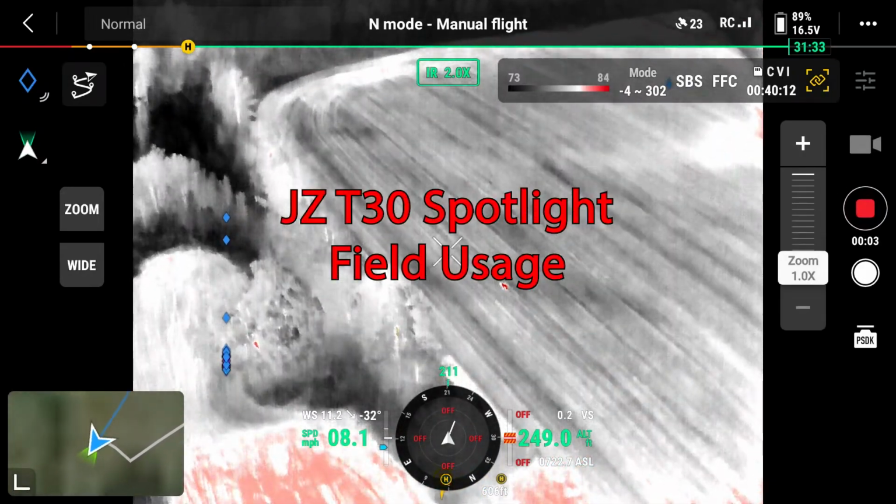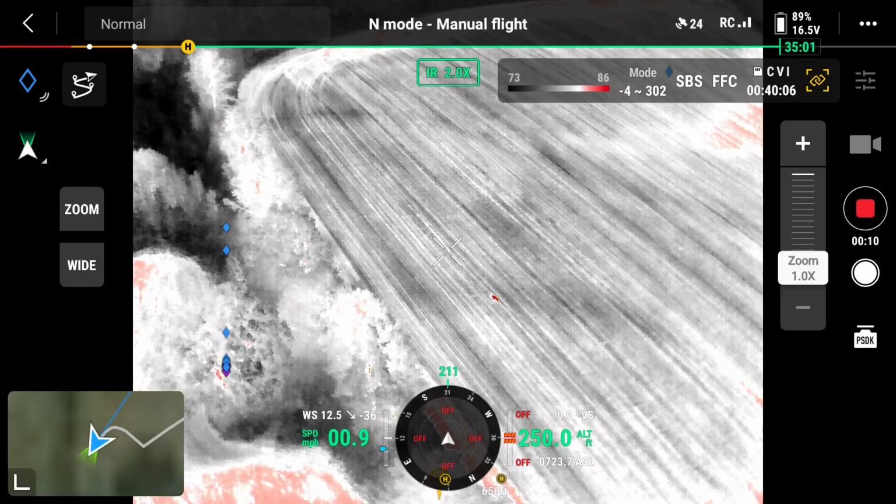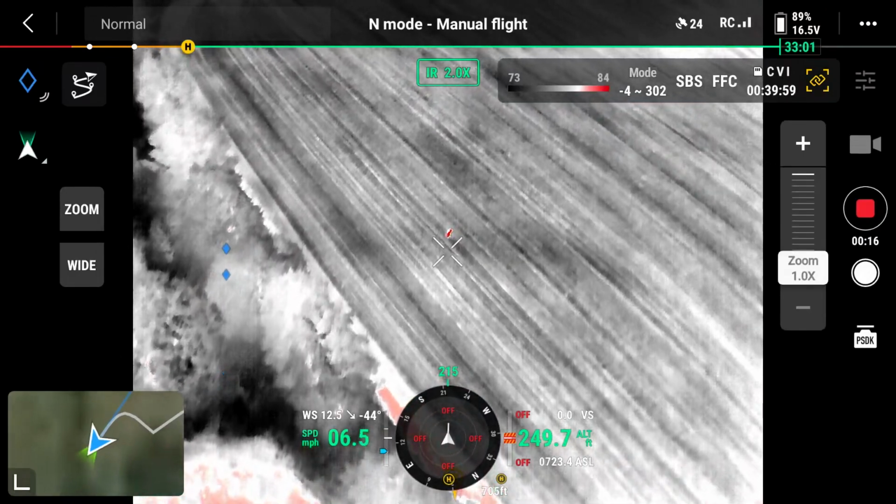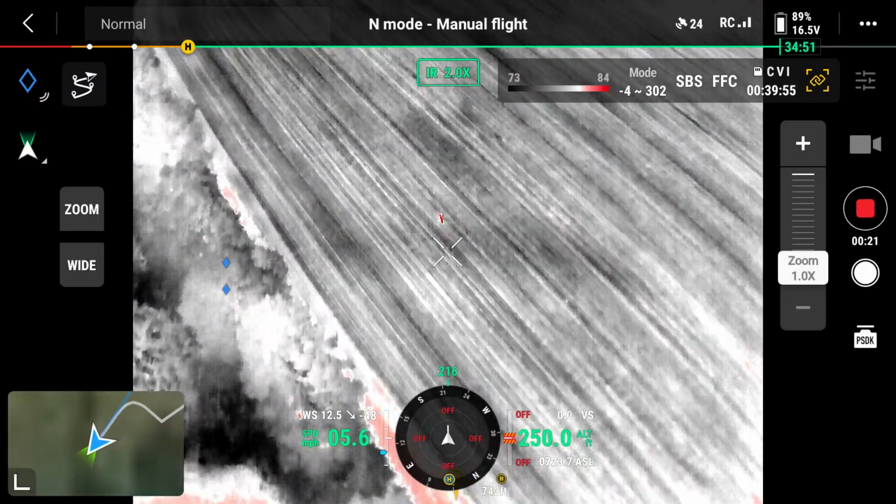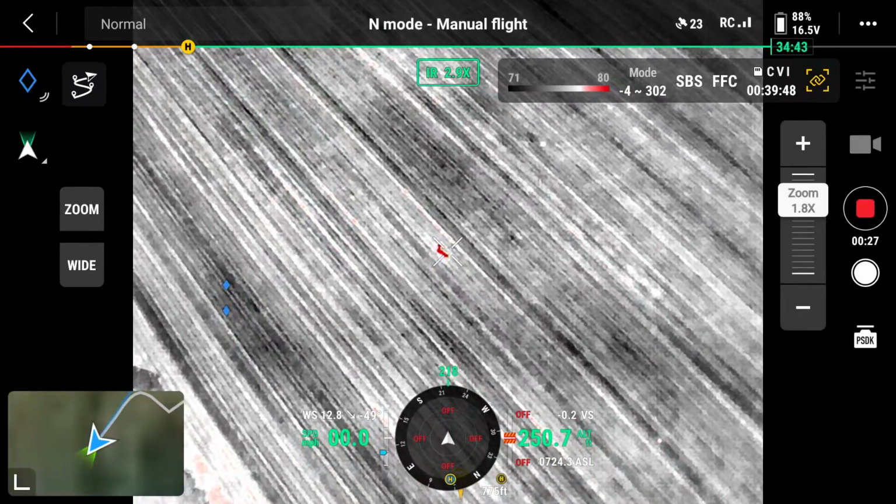Alright, this is some footage that I took testing the T30 Spotlight in the field while I was on a trip to Mexico. I'm actually going to be looking for primarily coyotes, but you'll see that I do get some deer in the spotlight a couple of times.